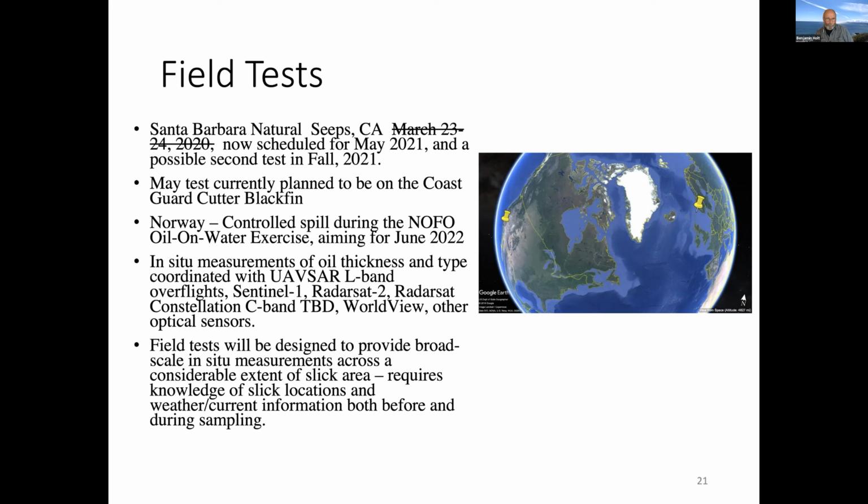And so we will have these coordinated in situ measurements of oil thickness and type with our plane again, and a collection of satellite sensors that are accessible, particularly through NOAA and everybody. And so the field test will be designed to provide really broad scale in situ measurements. And we're going to include Oscar's drone collections as well across these slick areas.